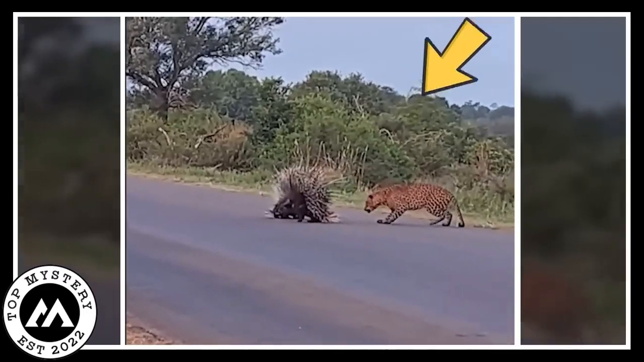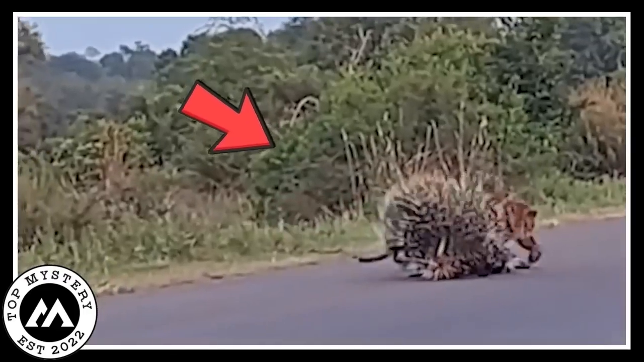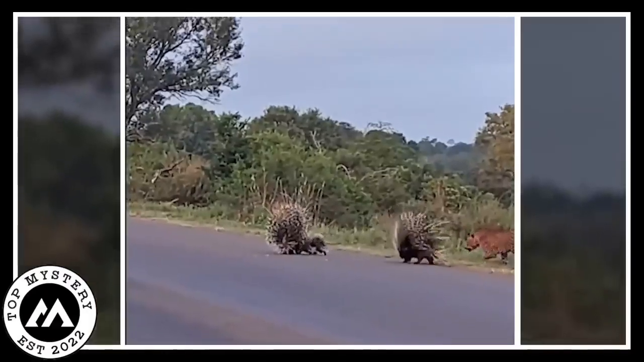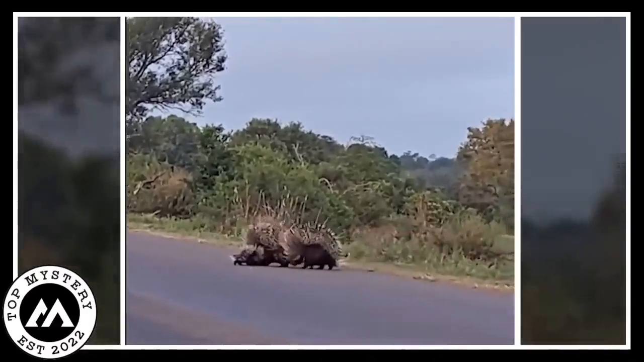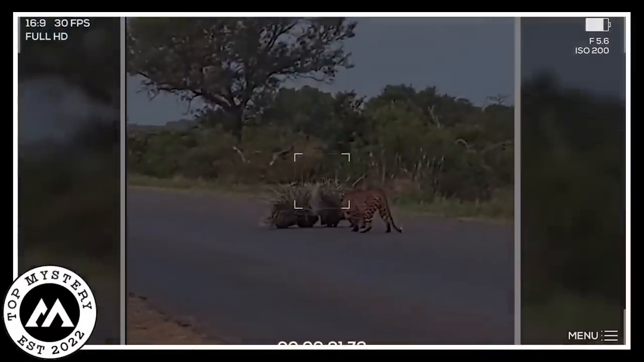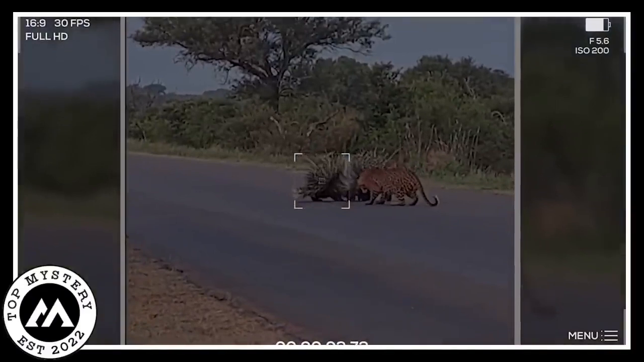They went into protection mode fast. Mama Hedgehog stood tall, her pointy quills like a tough wall. Papa Hedgehog, brave and strong, stood right beside her, ready to guard their precious babies. A person with a special eye, a camera, caught this amazing fight on video.